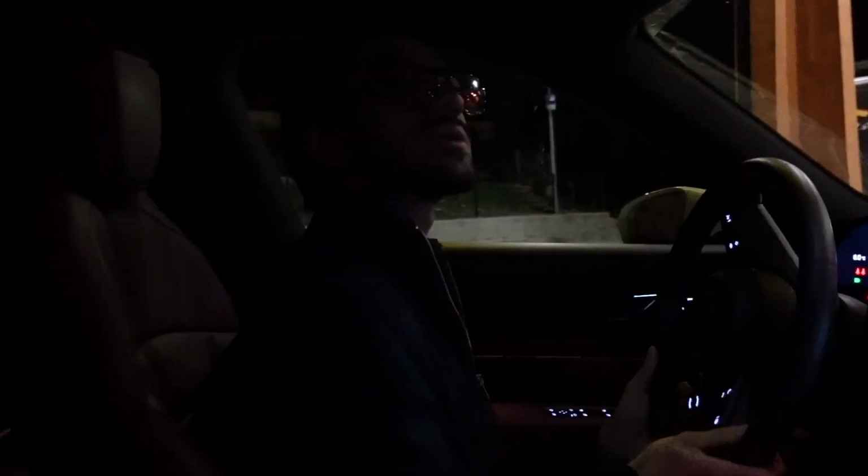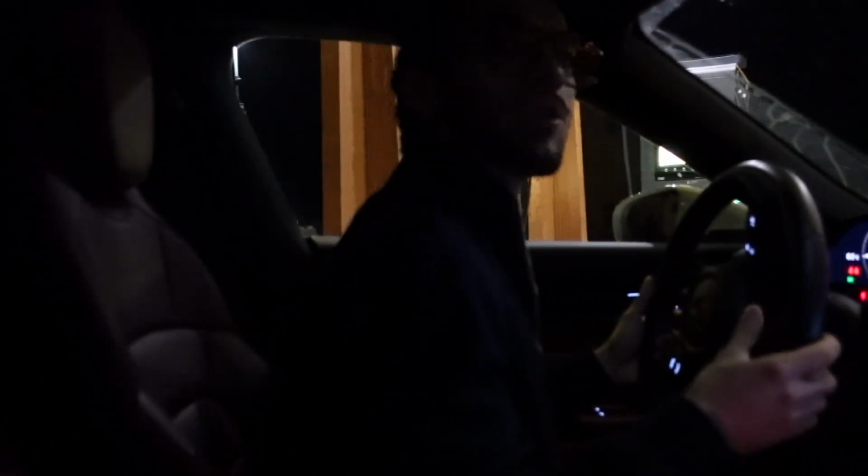There is around 2 hours and 20 minutes to drive, but this should be fun. This should be very easy to do. This car just eats kilometers.